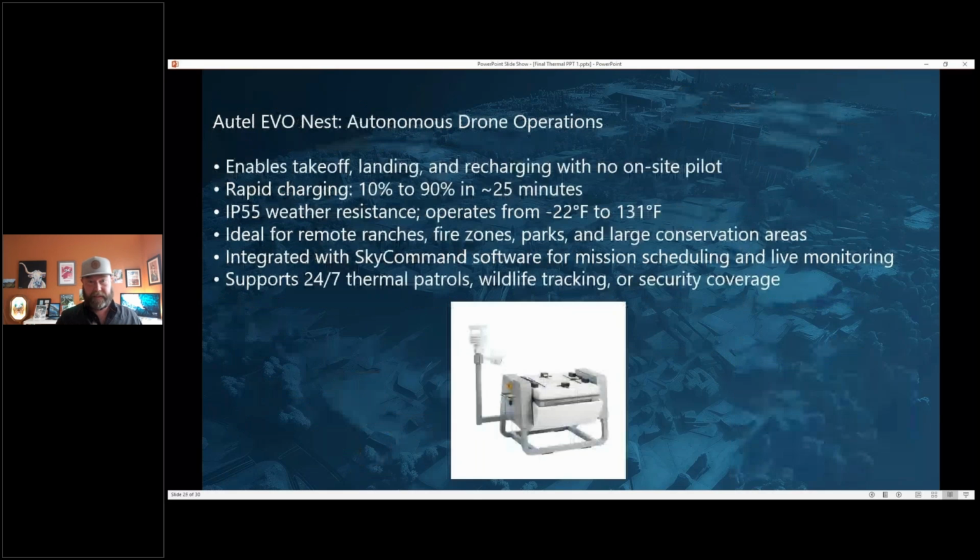The Nest, if you're not familiar, these are becoming more popular, especially if you want to set it up on your remote ranch and fly it from a computer. The drone basically launches itself and charges itself, and it's really a neat thing. Definitely, if you're in the market for something like that, let us know.